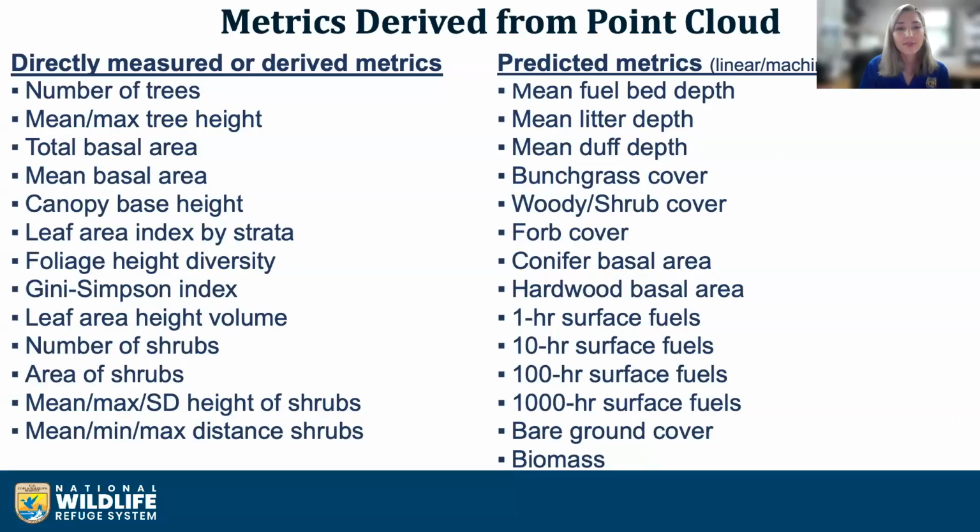These are just some of the useful metrics produced by TLS. Over 200 are outputted from scans. Intellimon just outputs the raw metrics. For the metrics on the right column, under the predicted, such as cover percent, it really takes the data analyst to build models using that tier 2 data and machine learning to make the data useful to land managers and practitioners.